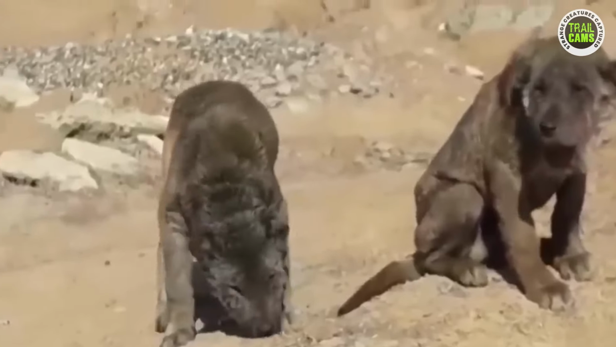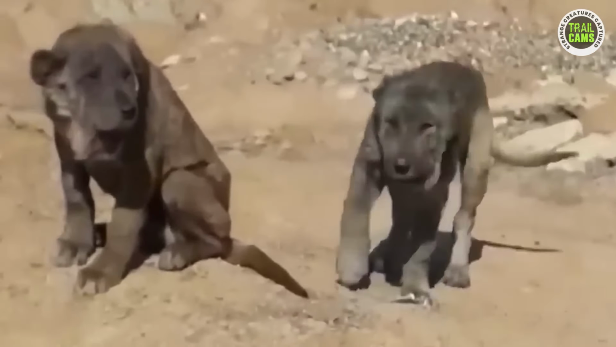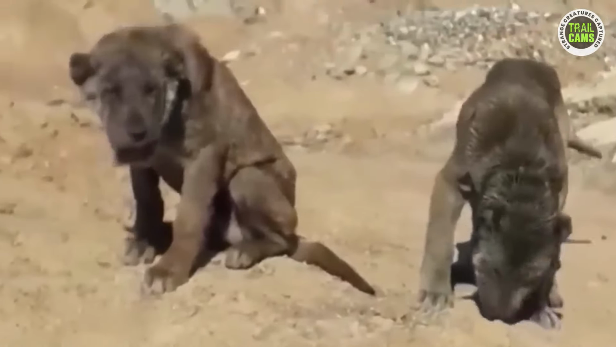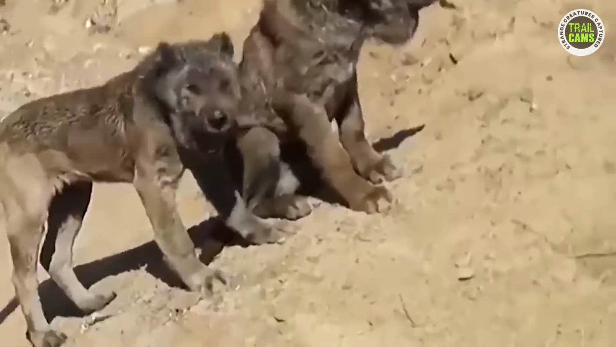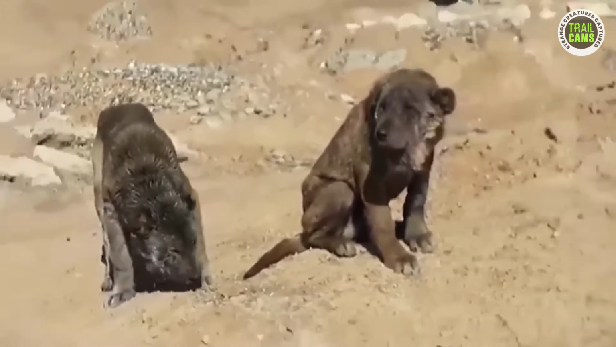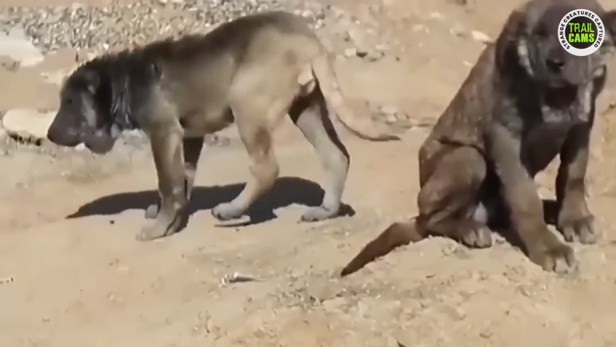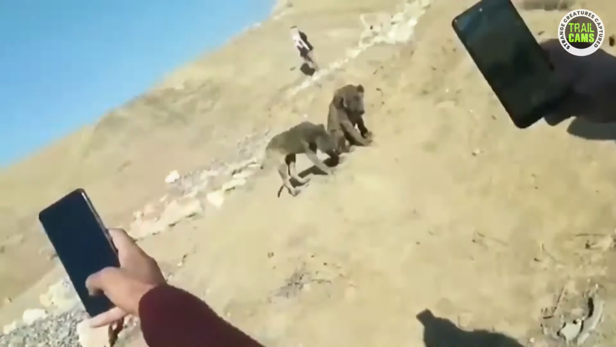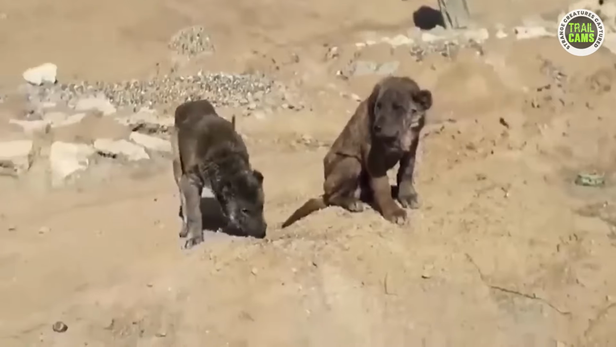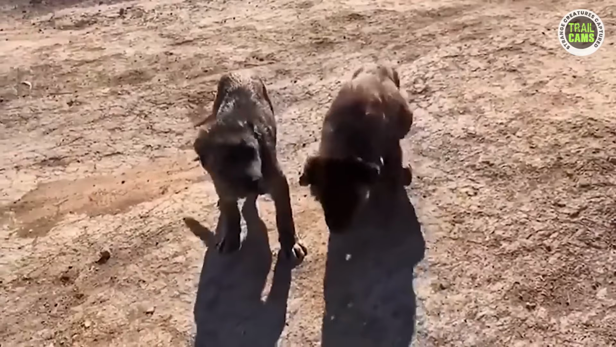As the camera zooms in, the creature looks like it seems to have stepped right out of a mythical tale. It's as if the spirit of a lion and a dog have intertwined to create this captivating hybrid. As rumors of the elusive lion dog spread like wildfire, scientists and zoologists were left scratching their heads, eager to unravel the mysteries behind this enigmatic species. Could it be a result of natural evolution, or perhaps a carefully crafted creation from the realms of genetic experimentation? Nature never ceases to amaze us, and the lion dog is a living testament to the incredible wonders that await us if we dare to look beyond the ordinary.